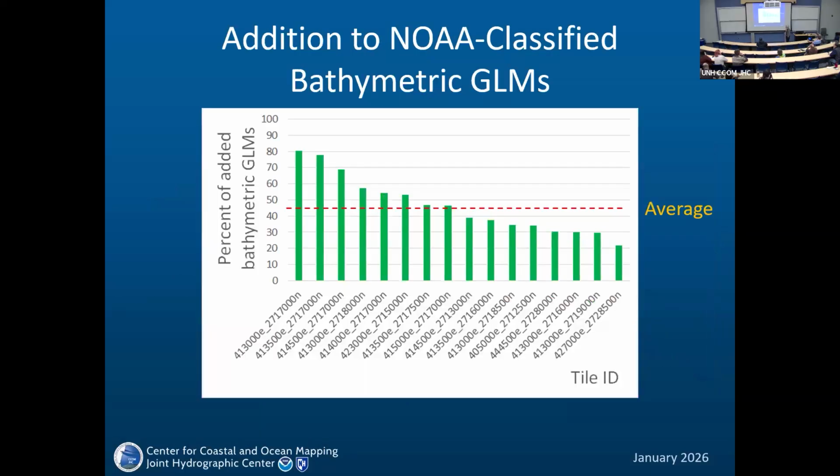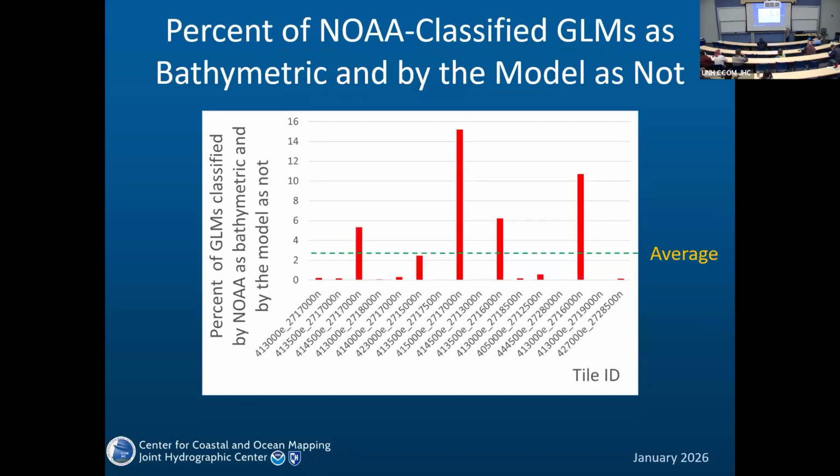The addition to the NOAA classified bathymetric GLMs, sometimes it's almost 80%, almost doubles the number of GLMs that are classified as bathymetry. Sometimes it's lower, it's like 20%. But why just 20? Maybe because the NOAA classification is pretty good in this case, and we have nothing to add. And this is the percent that we missed. They said it's bathymetry, we say it's not.